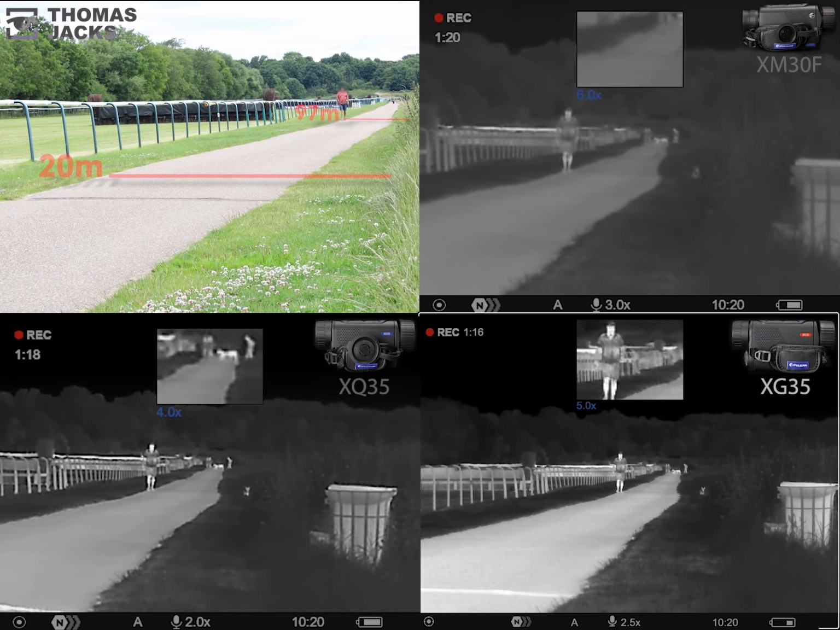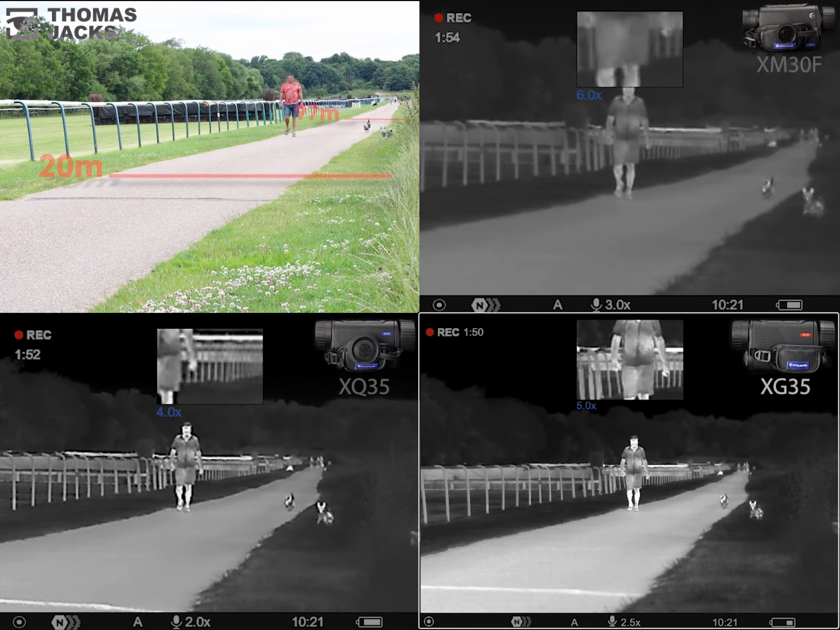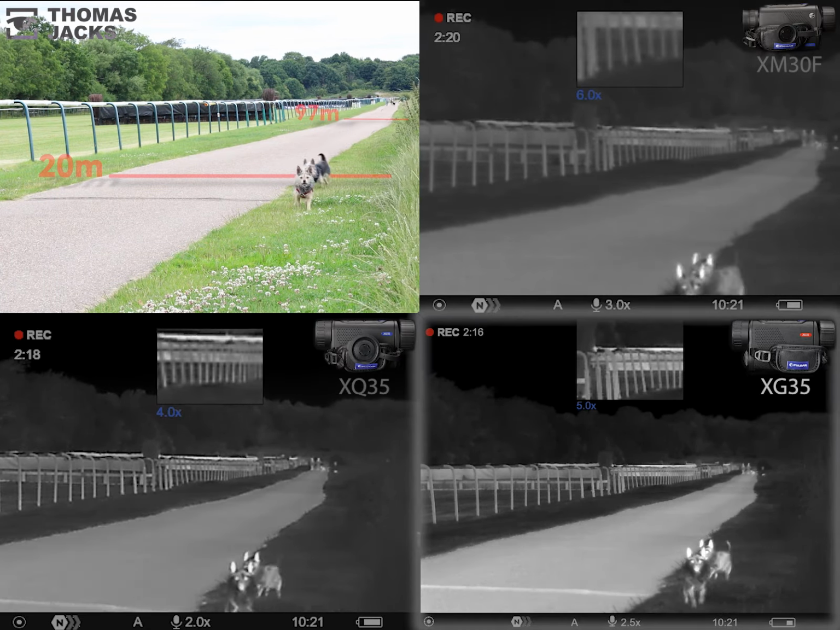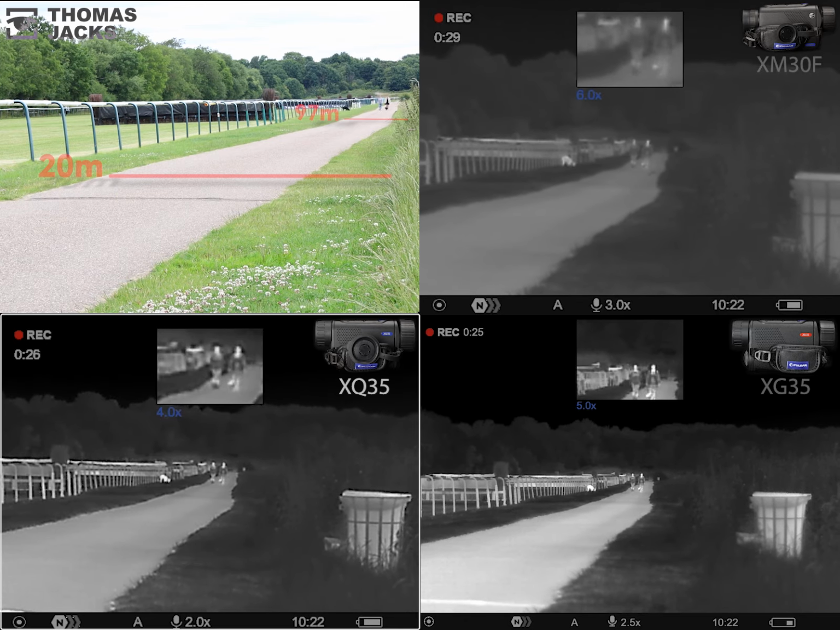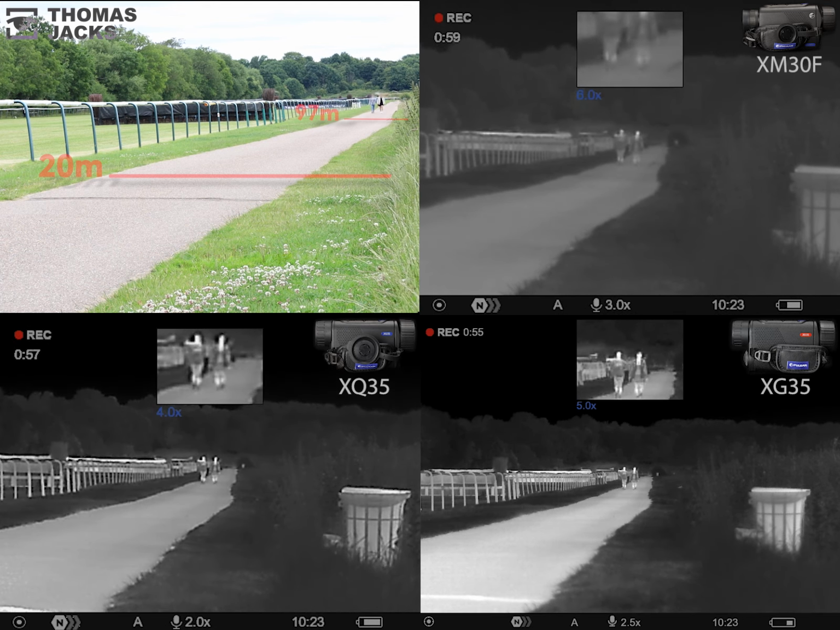Whereas the XG is already in the IDing sweet spot at 300 meters plus, in the background easily identifying a large pointer or Labrador, even without any zoom on it. Now the Axion XQ at about 200 meters I think safely IDs the Labrador. From here all the Axions continue in their ID sweet spot, providing increasing levels of detail as the subjects approach my filming position.